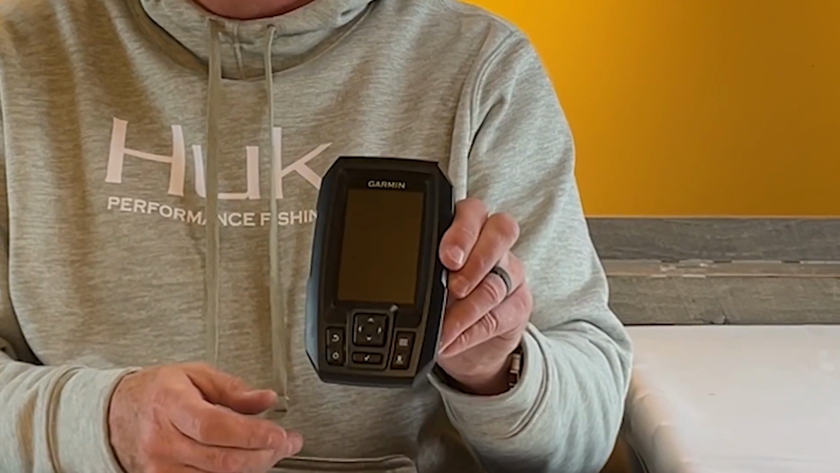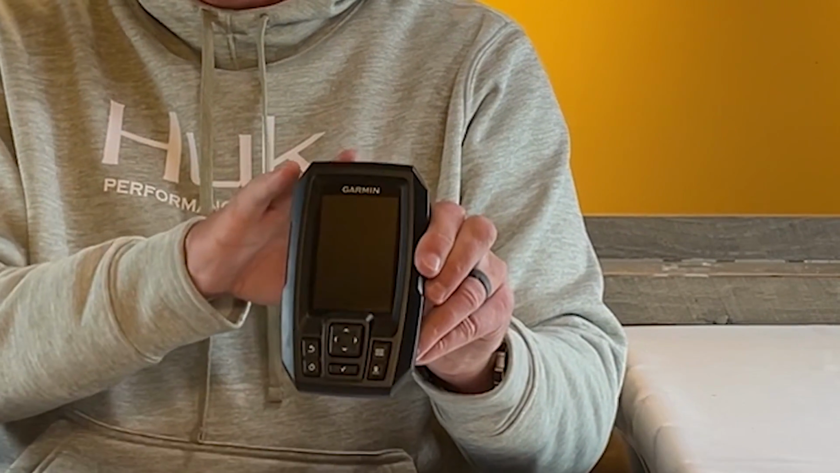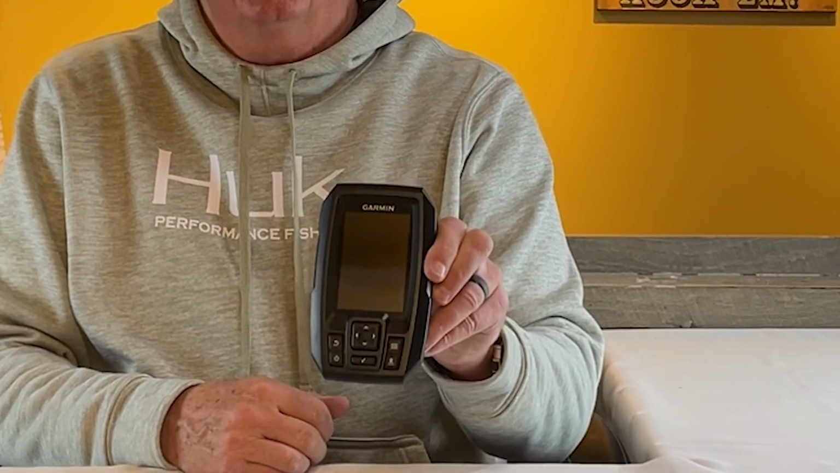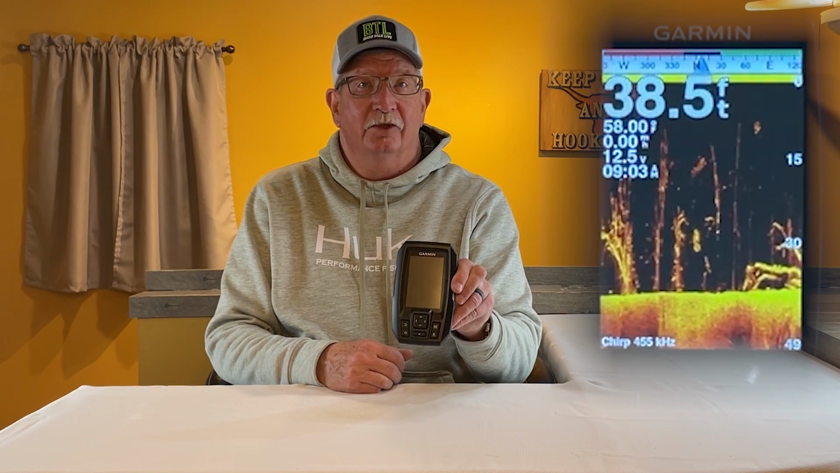Garmin in this 4-inch fish finder, I don't think there's anything else out on the market that can compare to it. Now this unit I'm holding here, I've had for quite a while, and it is a 4-inch CV. It's got the clear view on it. It has a CV20 transducer.